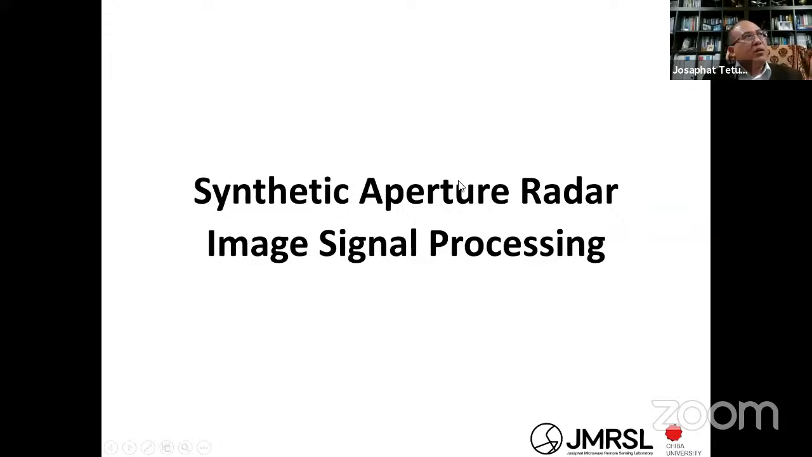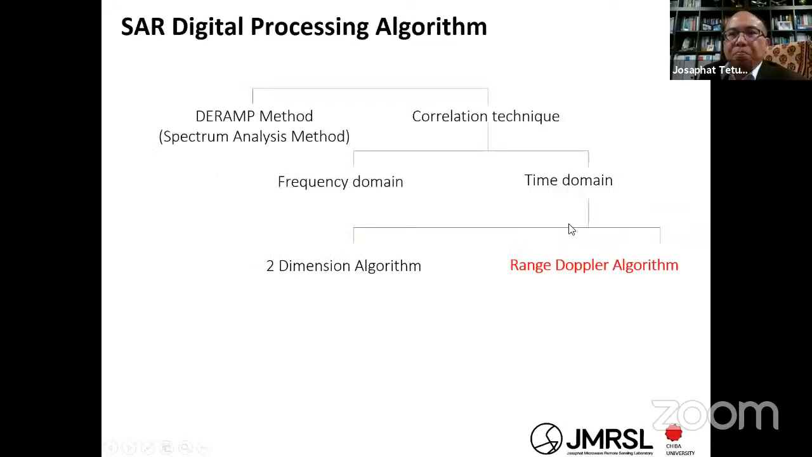Okay, next is image signal processing. Image signal processing has many techniques. First is the spectrum analysis method, the GRAM method, which I think is very famous. And next the correlation technique. Correlation technique can be in the frequency domain and time domain, but we want to focus on the time domain.